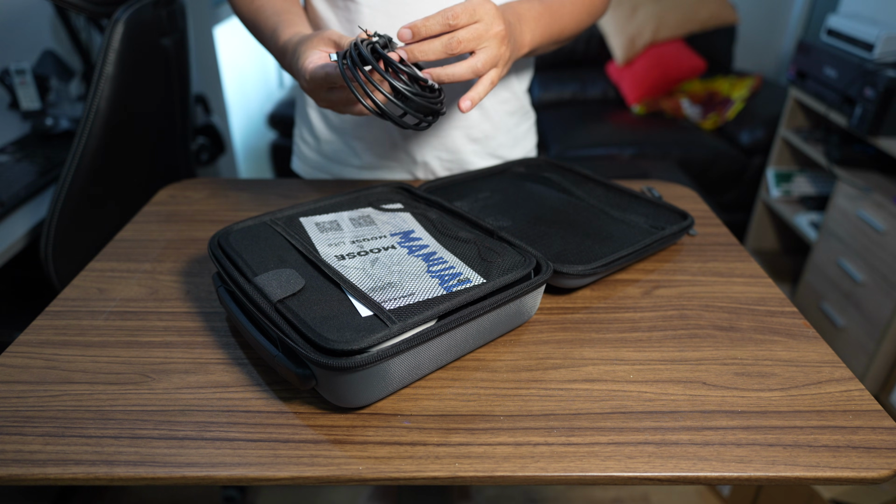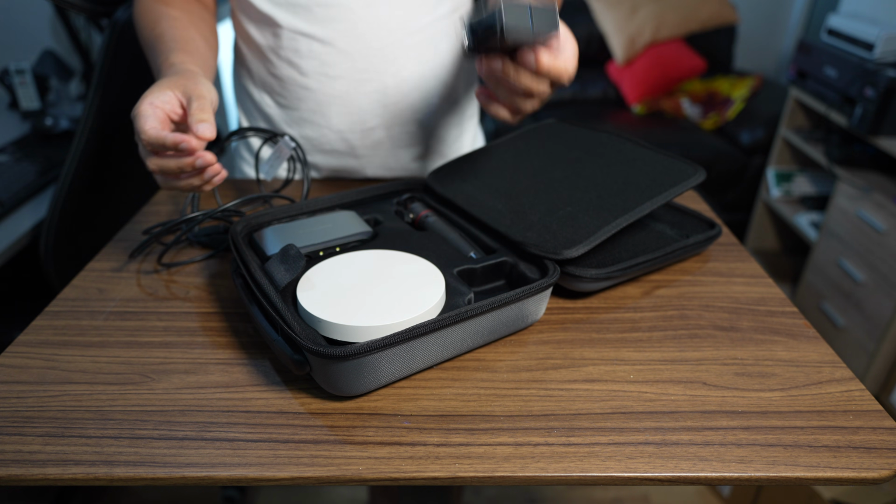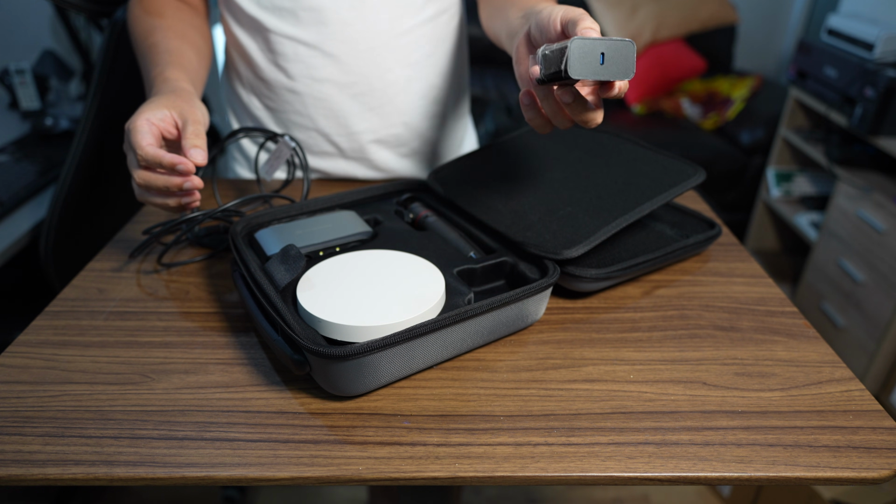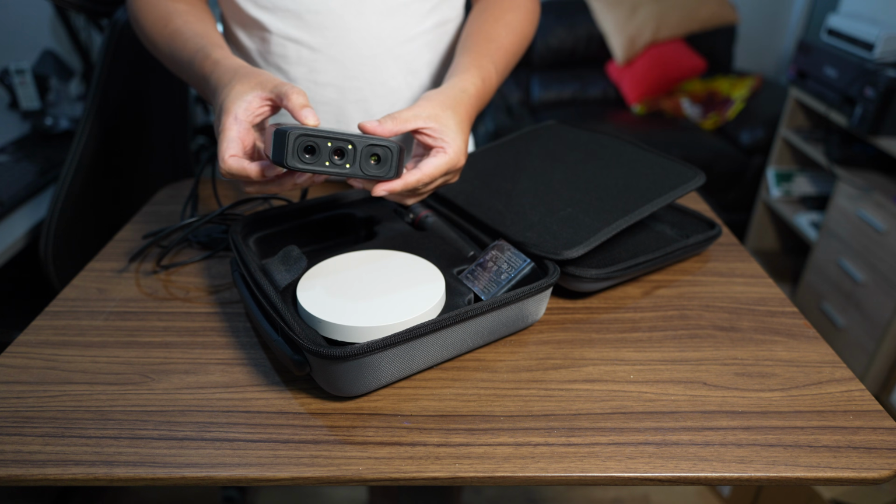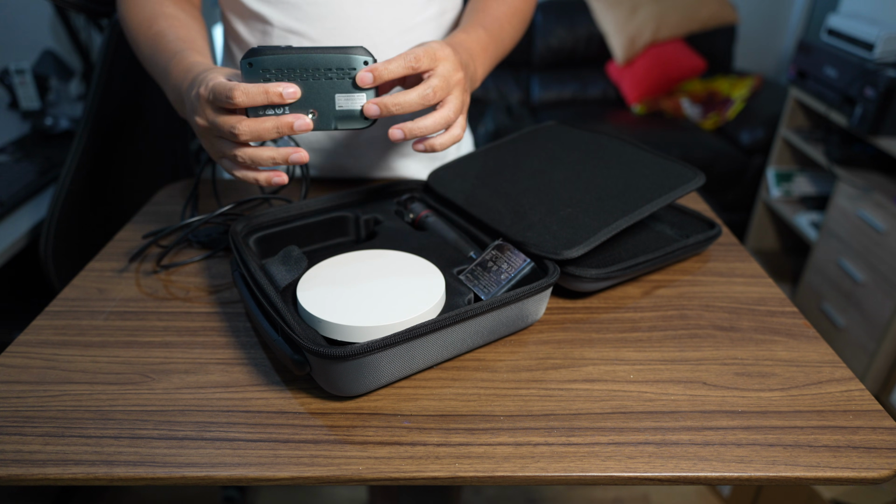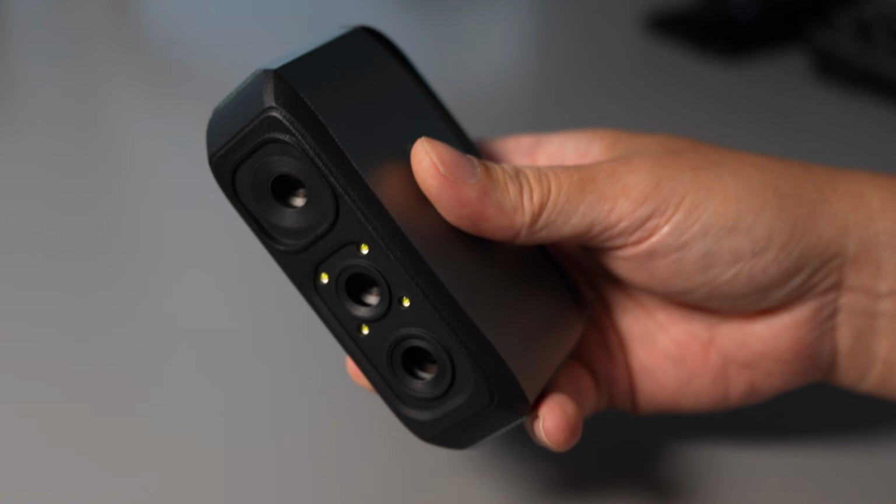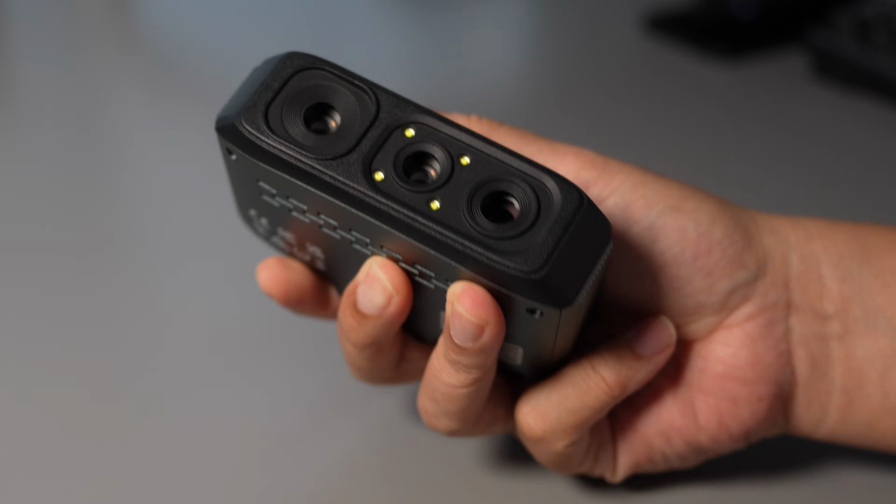USB-A to USB-C cable. We have a 65 watt GaN charger. That's quite a lot of power for a small 3D scanner. Yeah, it says here this model is a Moose. They also have a Moose Lite. And while testing this 3D scanner, I found an issue, which I will also review in this video.